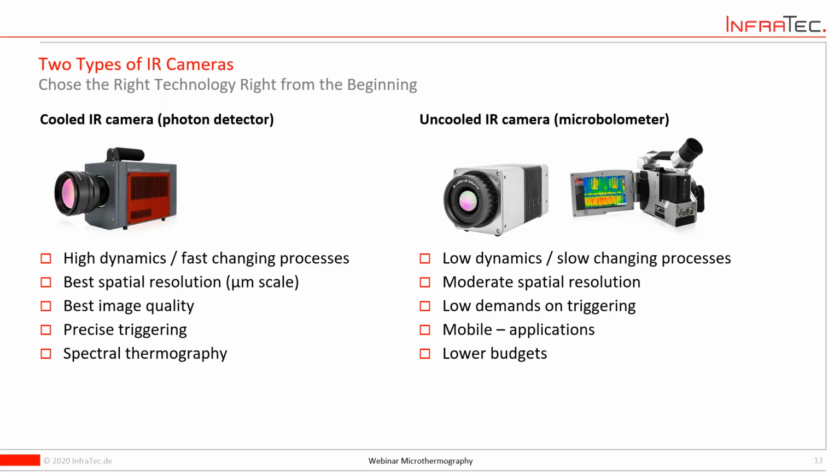So 30 Hertz is a common frame rate for these cameras, but they are also available as mobile cameras. So it's more or less a multi-use of these cameras, and because of that, the budgets necessary are a little bit lower here. So for InfraTec, that means cooled IR cameras are under the brand name ImageIR. You will hear this name a little bit more often in the next minutes. And then we have our VarioCam HD series representing these kinds of microbolometer detectors.